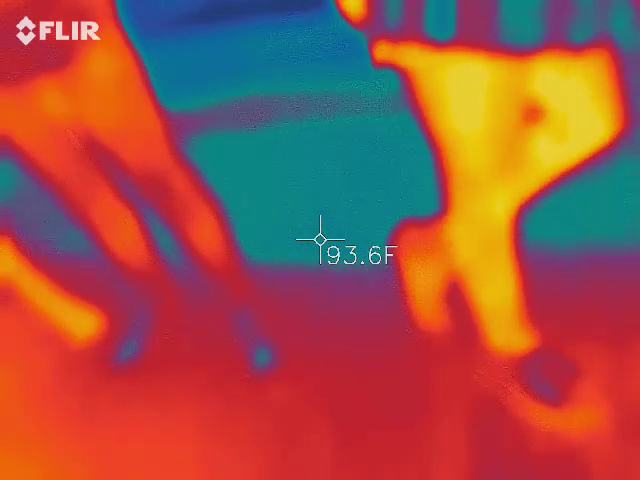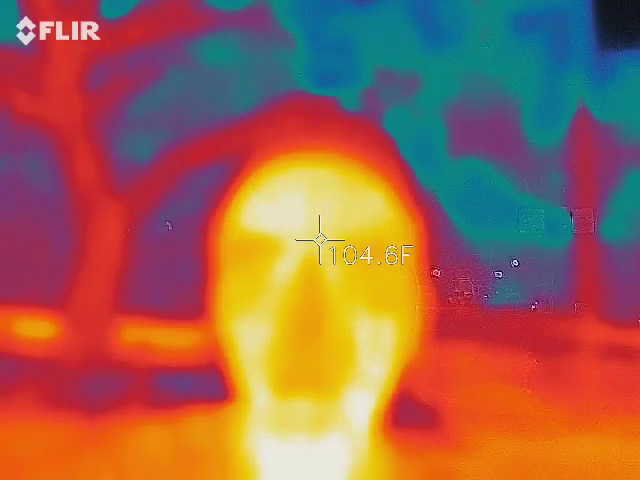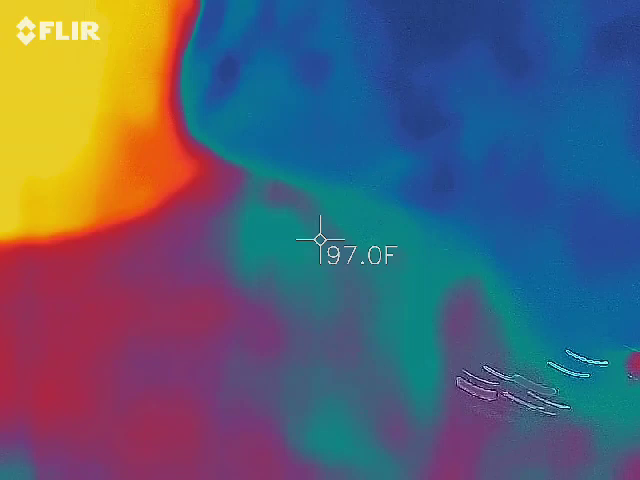Properly, good to go. All right, so thermal imaging actually helps us find cold spots. Everybody see me in the camera? Okay, you see all that blue around my head? That's obviously a colder area versus what my body temperature is. You can probably see if I have a fever right now, but is it that accurate?